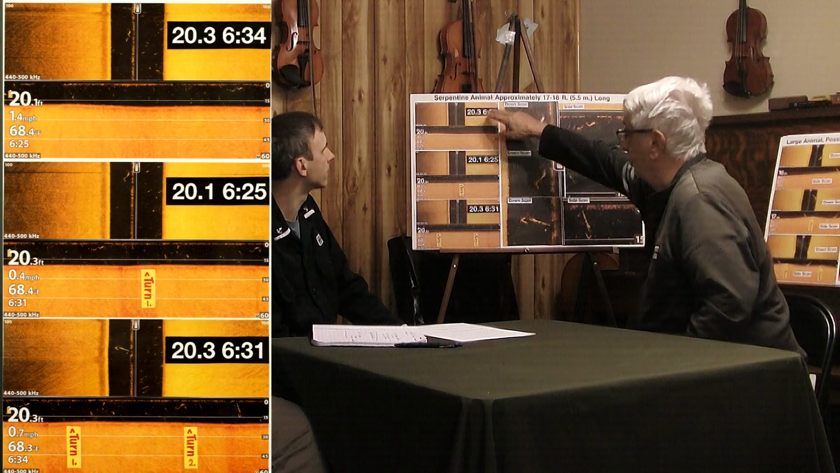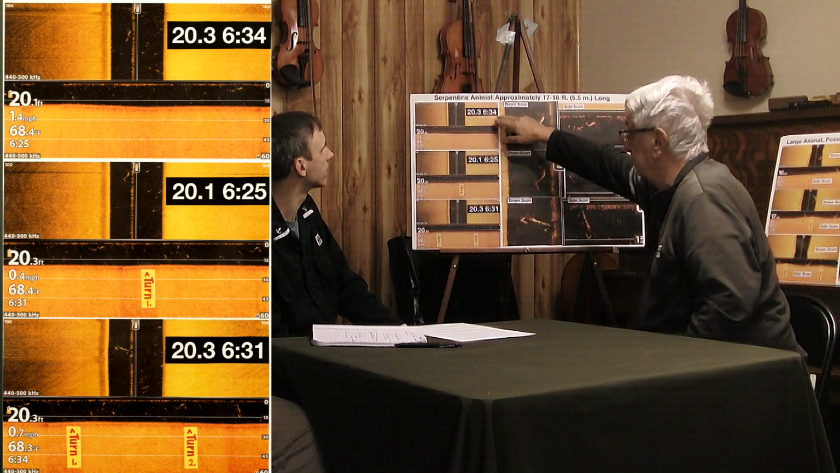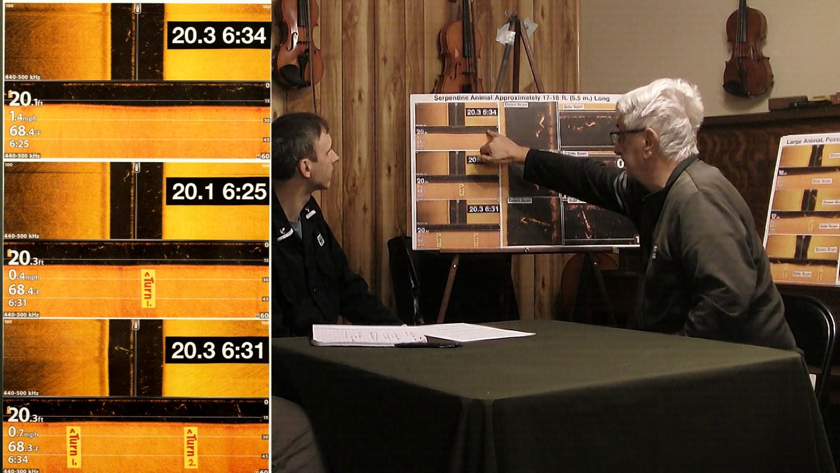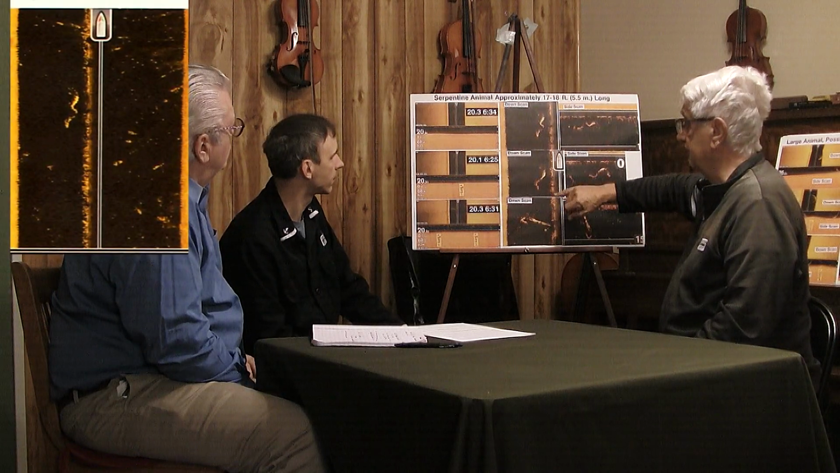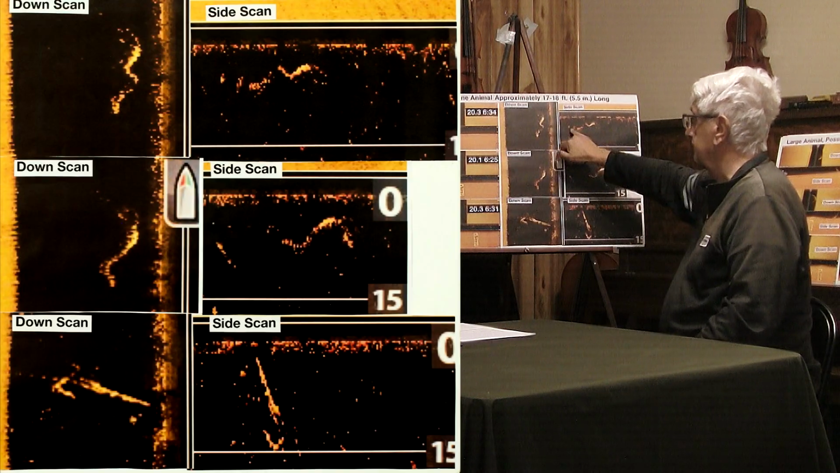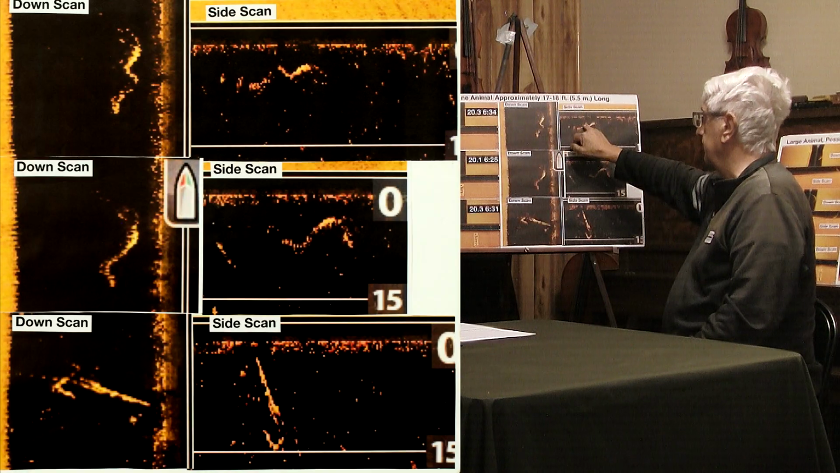This is the second sonar scan. What are we looking at? Well, I call it the serpentine animal. We started at 23 feet, about 6:34 in the morning, and I saw this animal here. We'll get larger views of that. Here's the down scan. Here's, again, the side scan. It's broken up a little bit.